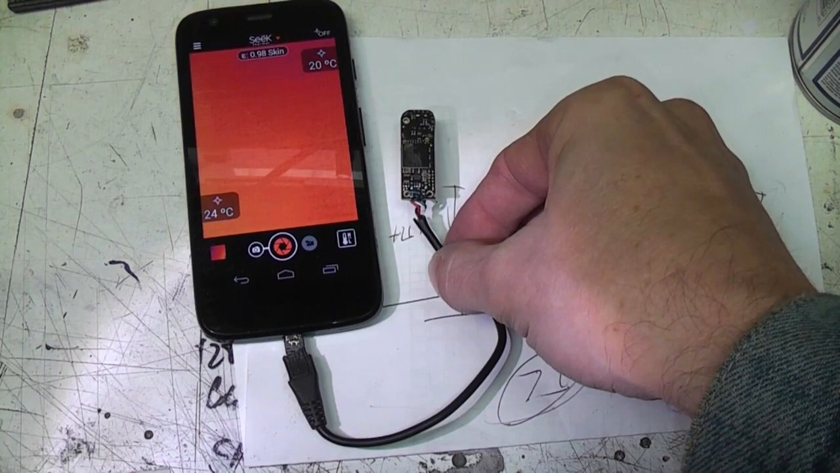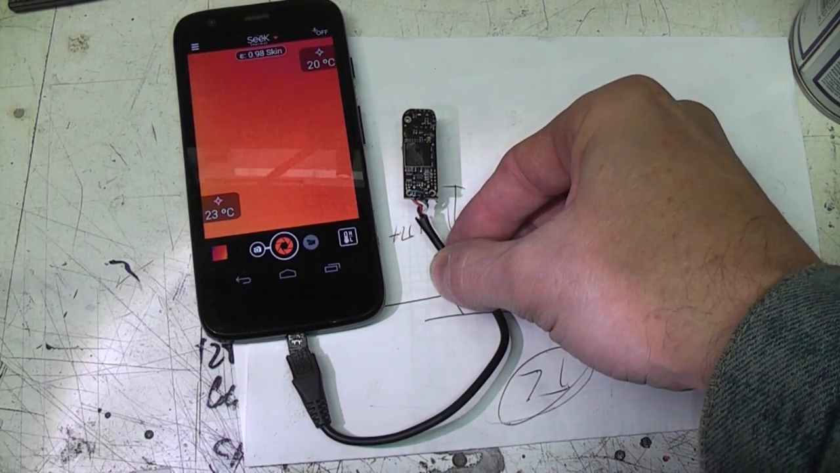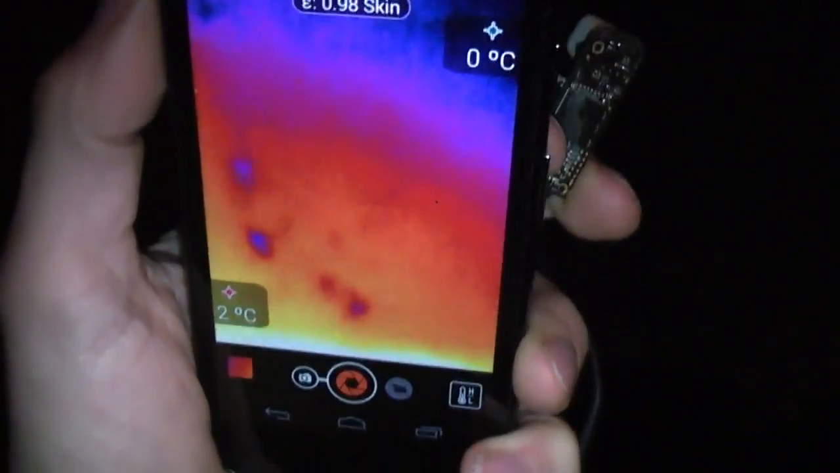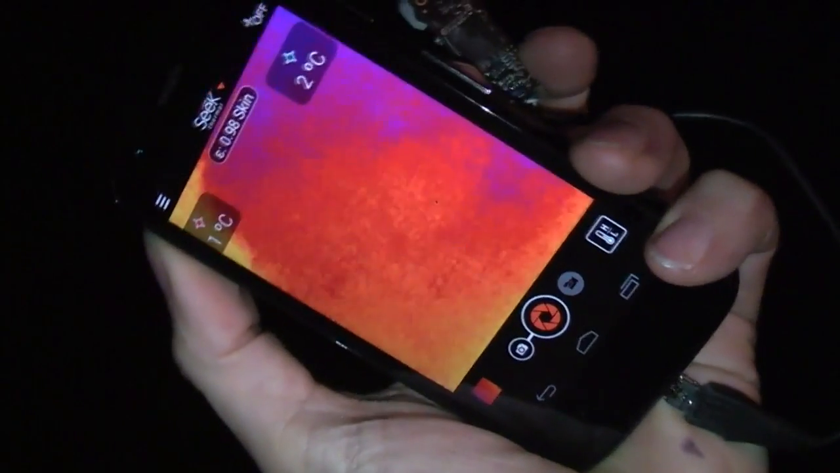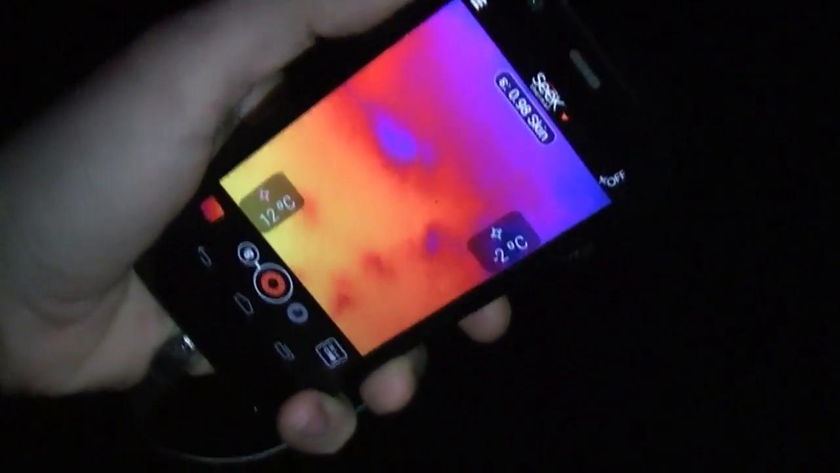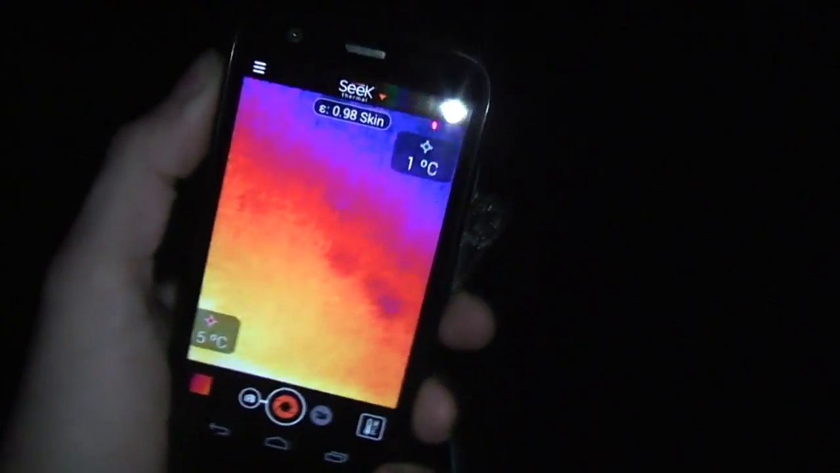Right, so with the lens cleaned and glued back on, it doesn't really seem to have made a lot of difference, so that lens contamination doesn't really seem to be an issue. Something else I wanted to try is wait till it gets dark and look at the sky. So we've got a very low background temperature, and here we're clearly seeing a gradient of about 10 degrees or more. So it's not dependent on the orientation. We've always got that hot band at the bottom showing about 12 degrees, whereas the rest is at around the 0 mark. So there's definitely something going on.